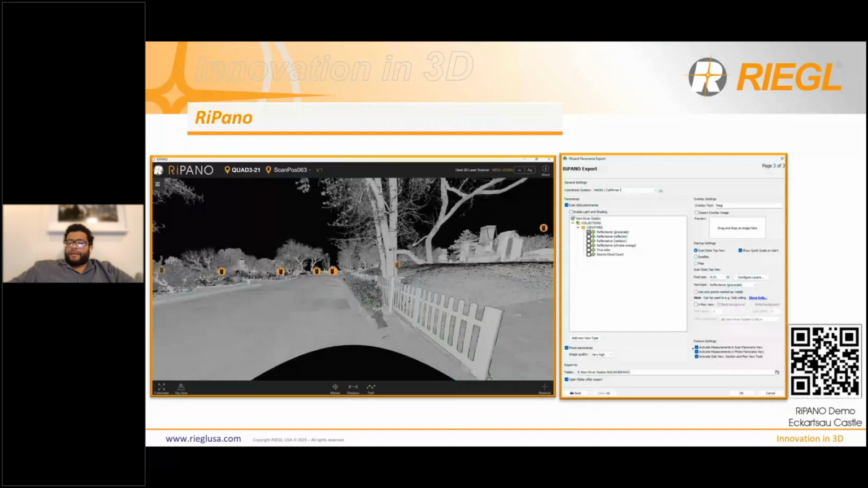RIPano is a software I'm going to show you. I'm going to veer off the PowerPoint for a second here and show you RIPano. But if you want to follow along or see RIPano, there's actually a demo version of it online. If you have your phone and you want to scan the QR code, it'll take you to the web address where RIEGL's website is hosting a RIPano. You can also just Google RIEGL RIPano, and it'll probably be the first or second link, where you can go and see some of the RIPanos we have hosted online.